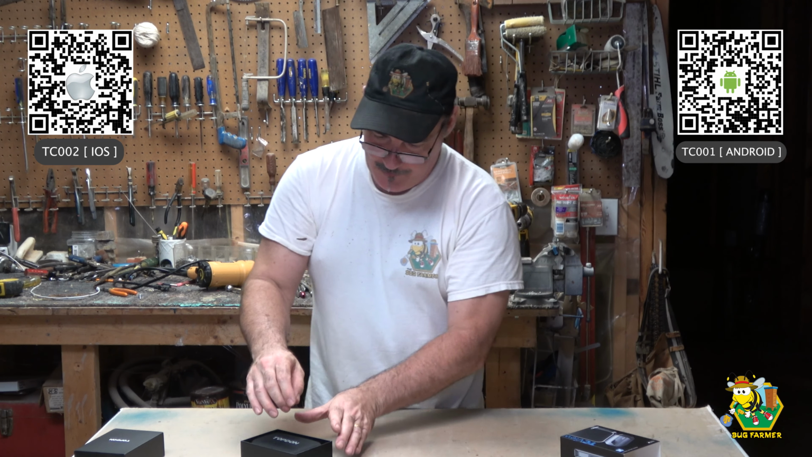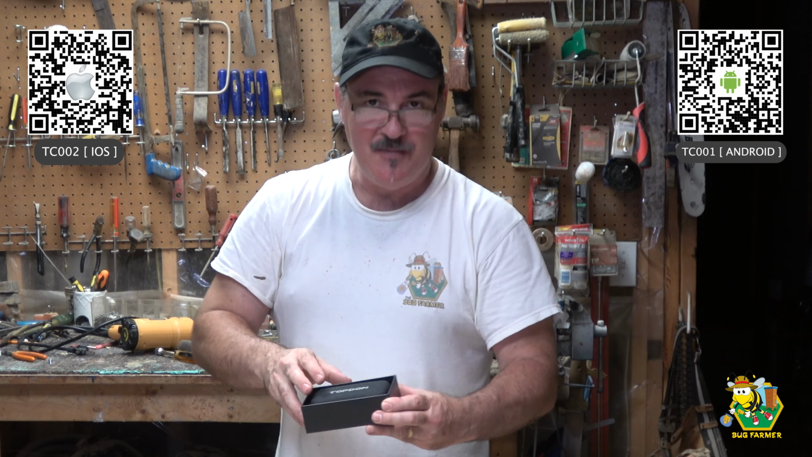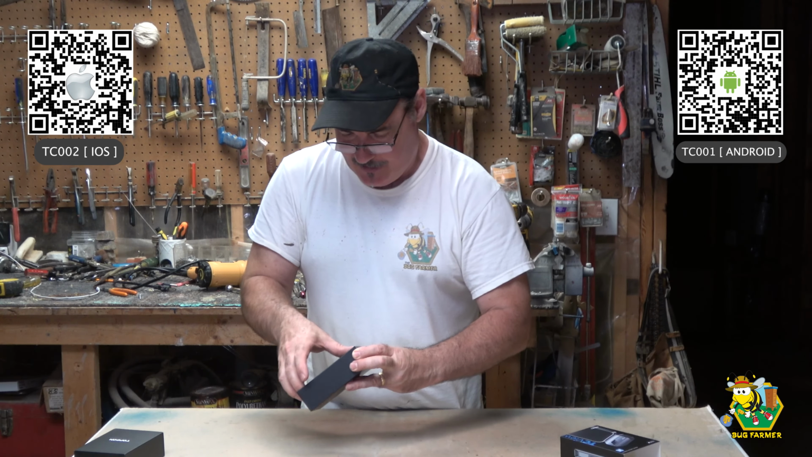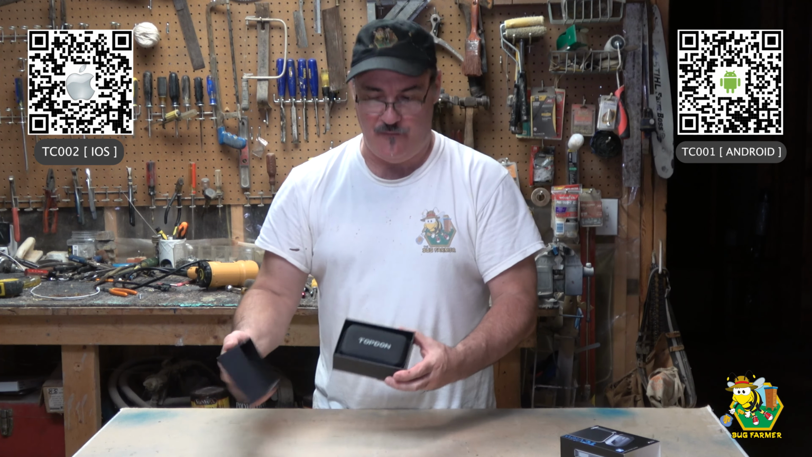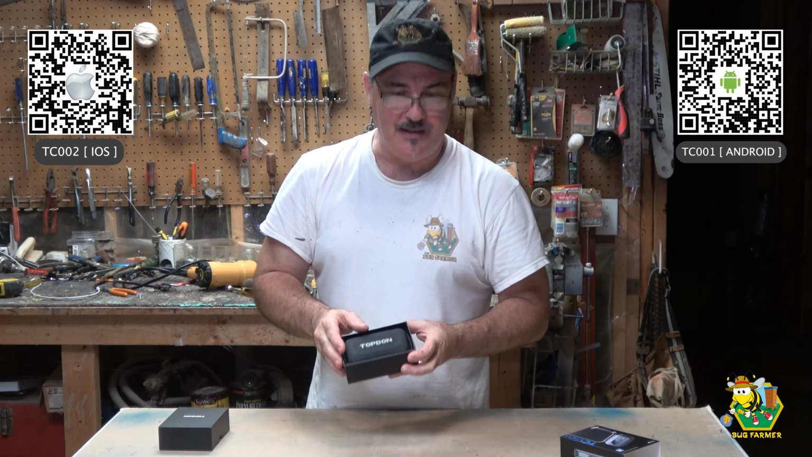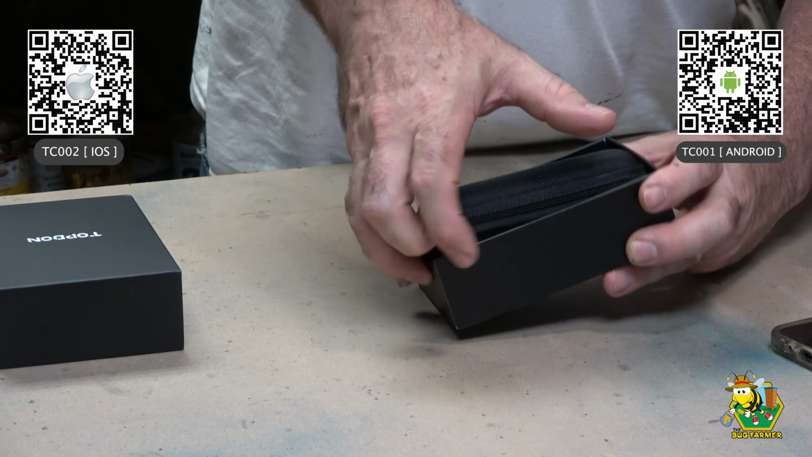Now this is a me thing, and it might be a you thing too. I usually judge a product by the way that it's packaged. I always have. So if they take their time packaging a product, paying attention to the details, generally that tells me before I even get into the product that the product is going to be a good product. And I think the first people to actually do that were Apple. Apple, they were great. You opened up an Apple box, it had a nice tactile feel, as does this. But you knew that you were going to get something quality inside, and I think it's the same thing with this. So let's have a look.